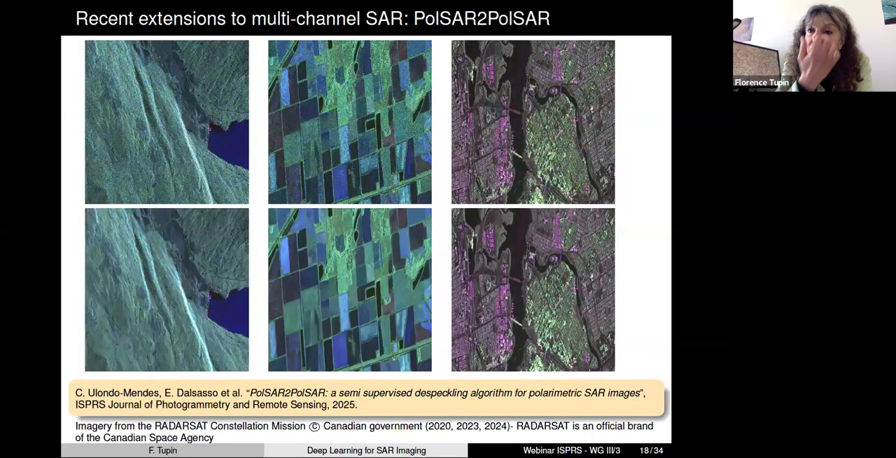Okay, you can extend this kind of method to the multi-channel case. It's what we have done recently with this polarimetric version of SAR to SAR, which is called PolSAR to PolSAR. The main framework is exactly the same, but what is difficult in this polarimetric framework is that you have to reformulate the change compensation when dealing with the polarimetric covariance matrix. So that's the main difference between these two processing.